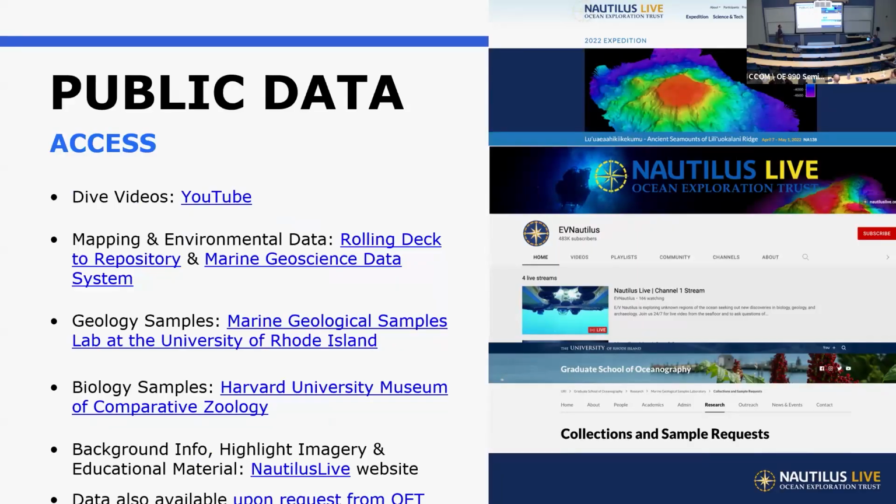All of this data is public again, so these are the different data types and where they end up. So if you have particular questions about where the rock samples go, or where can I find the multibeam data, this kind of summarizes it all, and there's hot links to the actual repositories themselves.